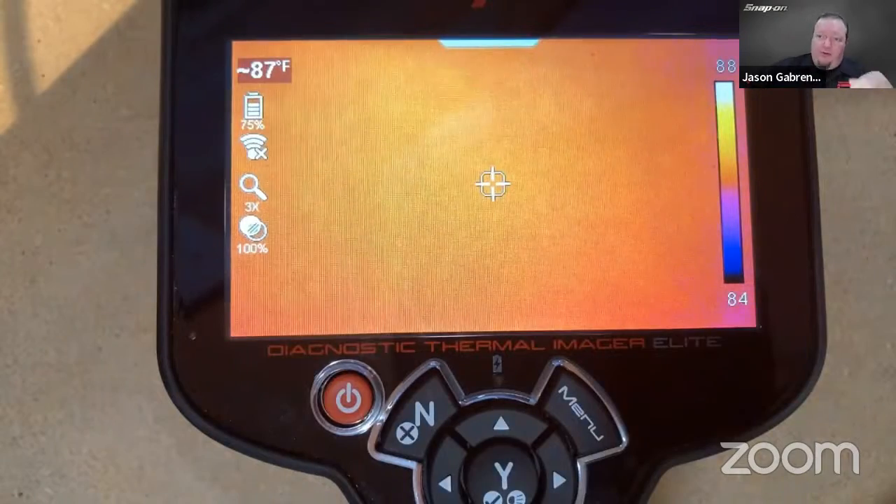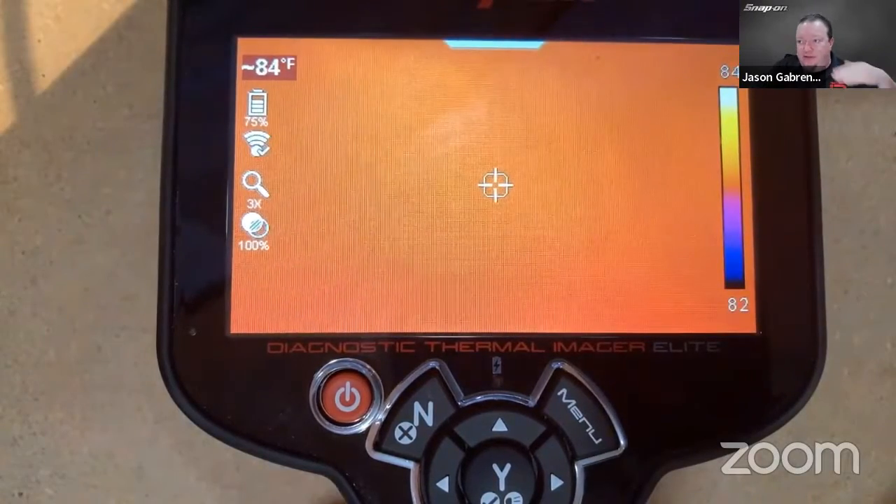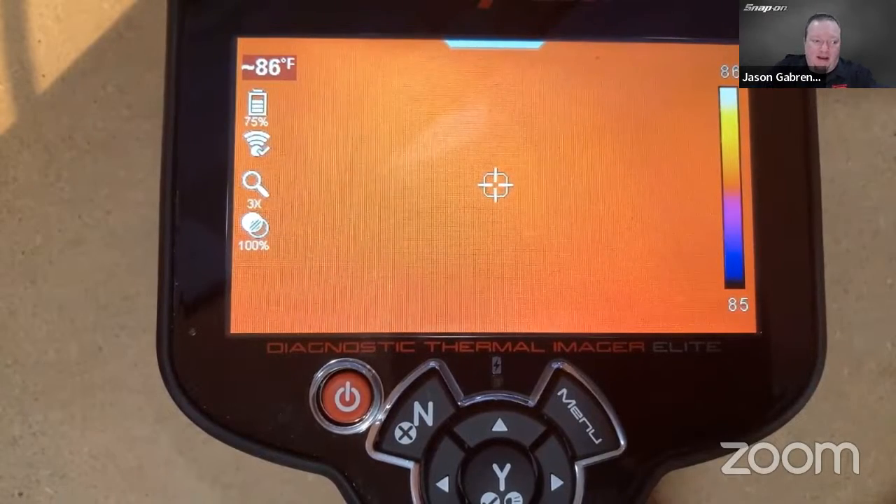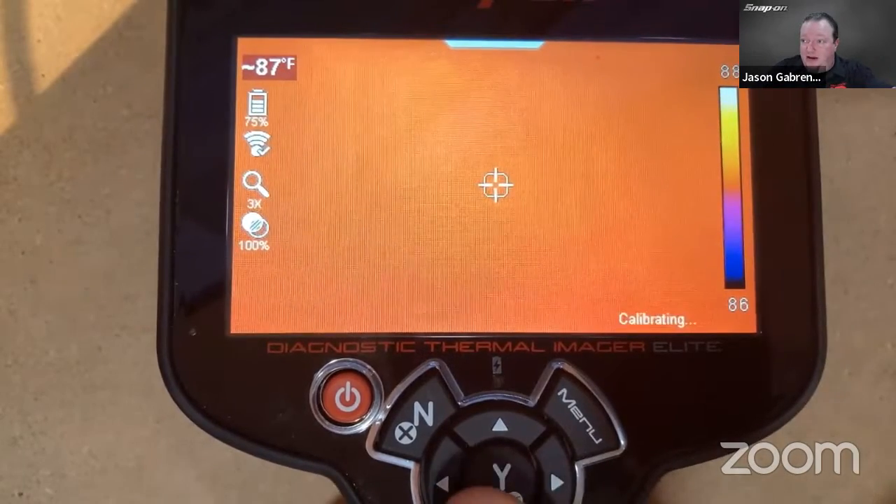We're going to walk through a few things. Now, this is just sitting on a desk, so you wouldn't be able to really see anything going on with it. The temperature should be fairly constant with it. You see it's like 85 degrees in the middle. That's because my mixing board's under here, and that does generate a bit of heat. So that's why we're seeing that heat there.